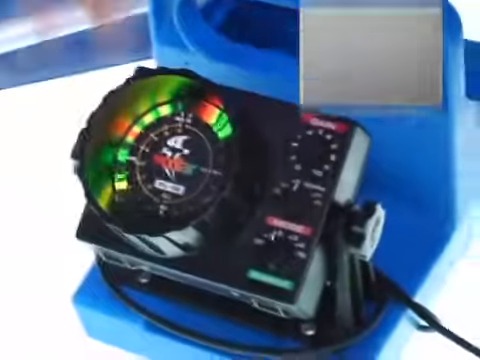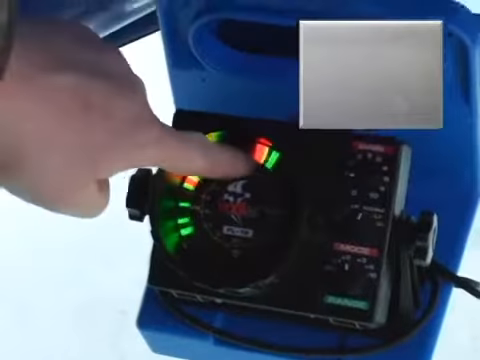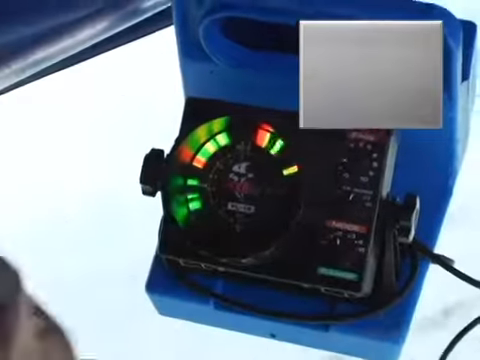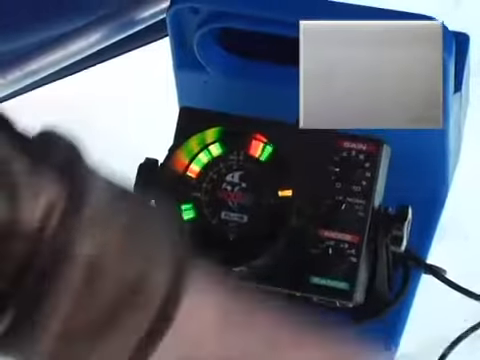Alright, this is what we're going to use for bait right here. Drop it down. Now watch on the display. Look up here at the top. See it starting to go down? There's the bait right there. Now we want to try to get down there before the fish swim away.